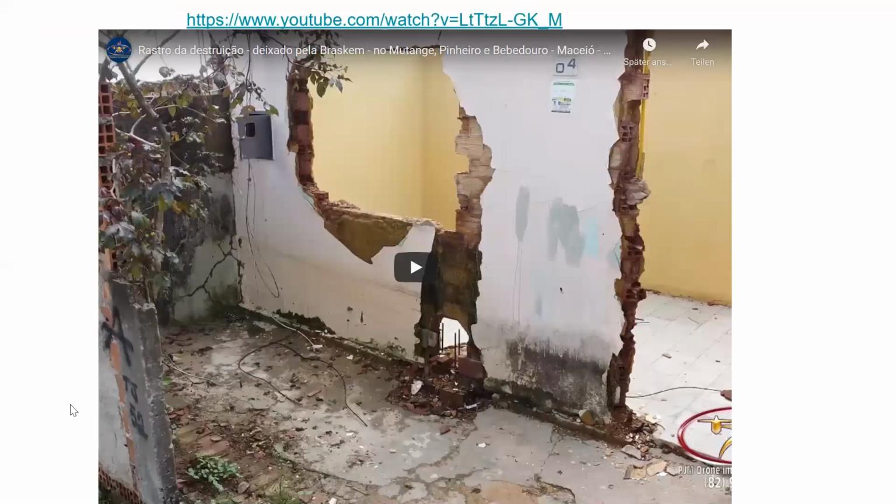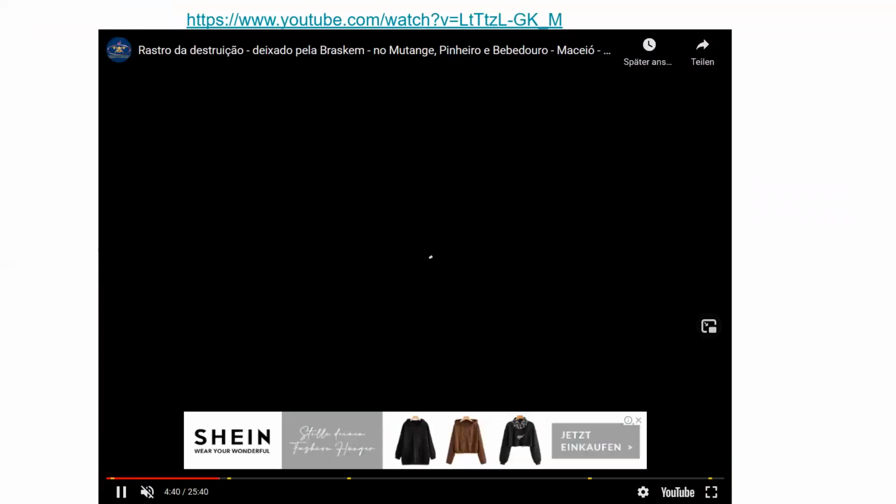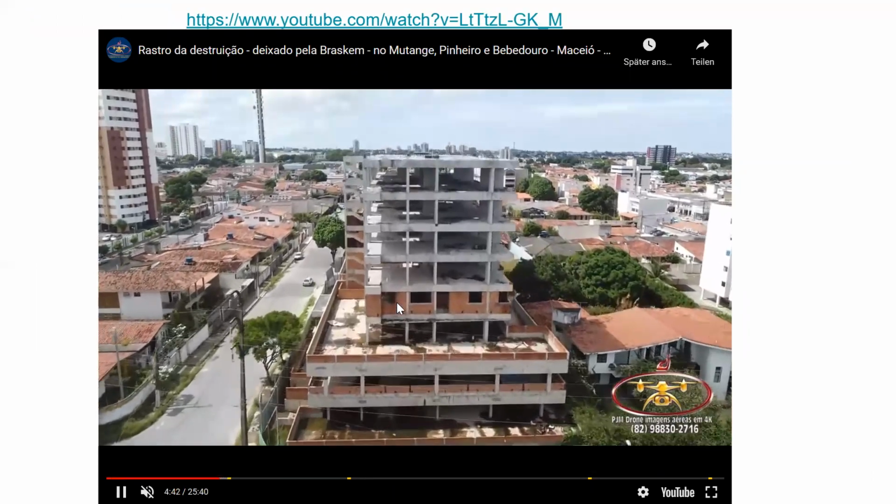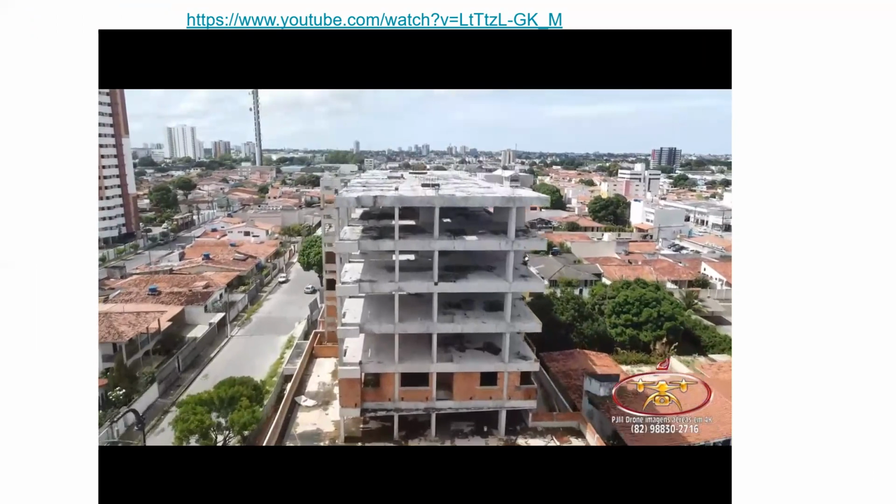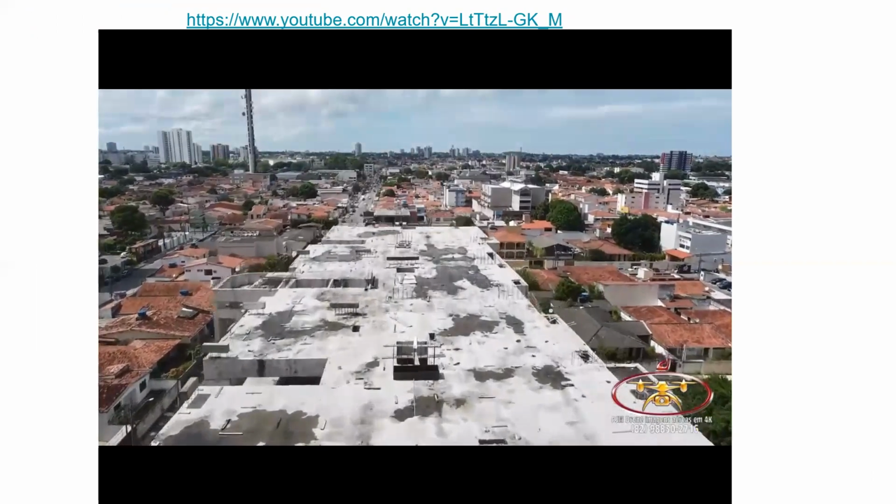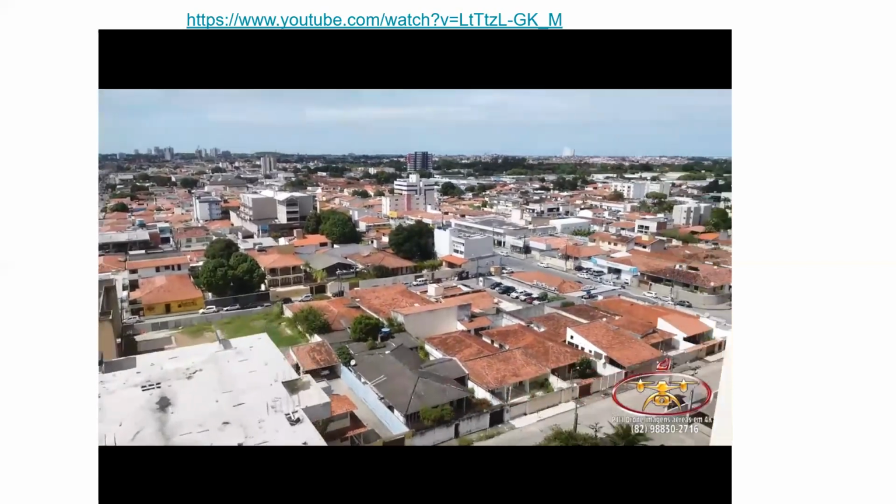I want to leave you with this drone video taken in May 2020 of the area of Mutange and Maceió that have been placed under demolition order. And now the highly populated area looks like an empty ghost district.